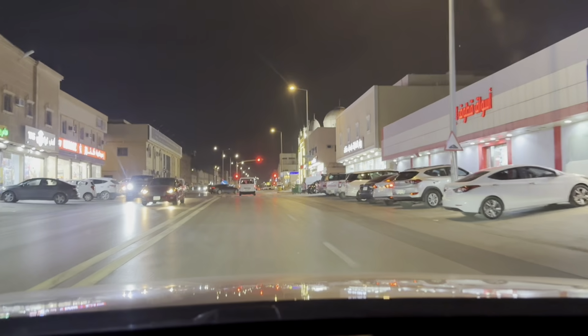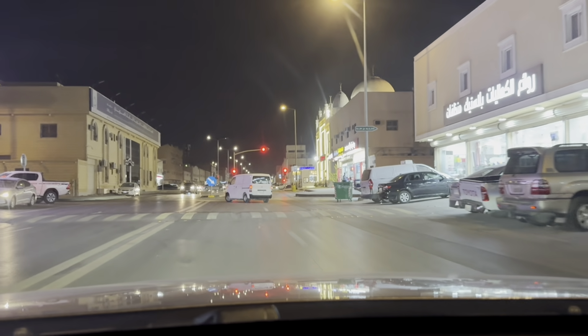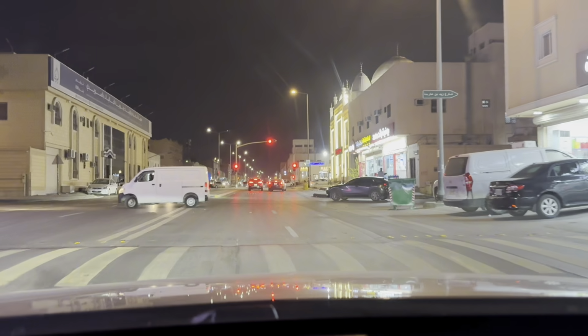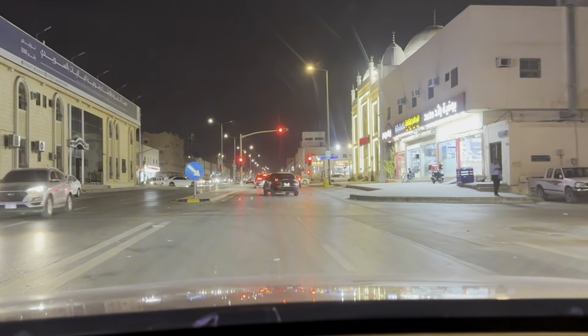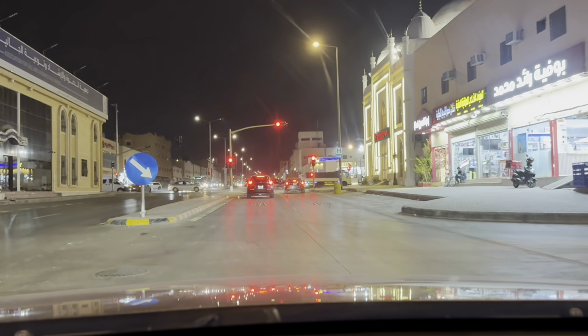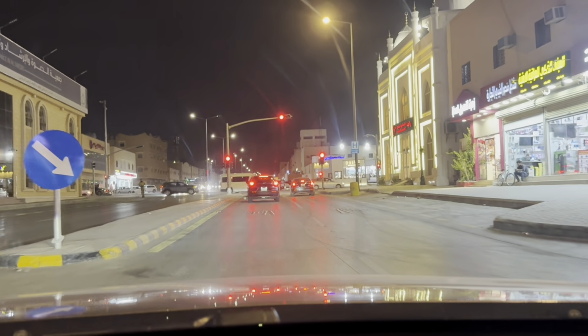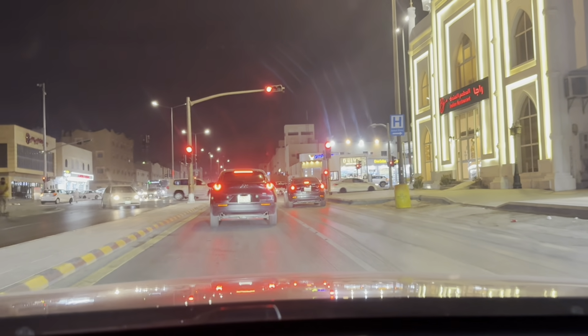Either we go straight or we turn right. So what shall we do? What shall we do? So the car is... okay. I think we will go straight.